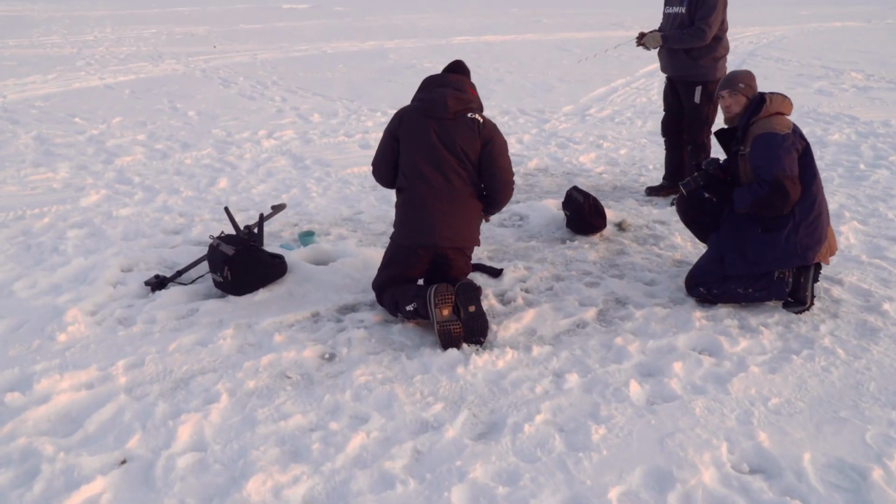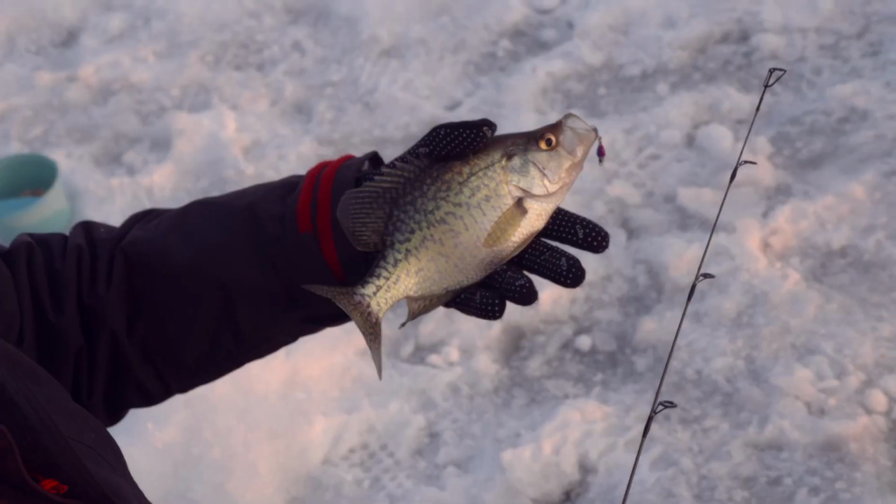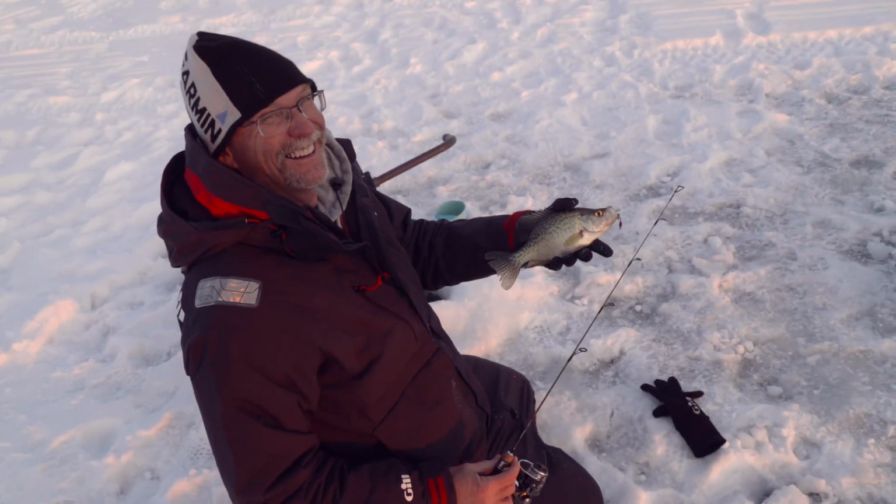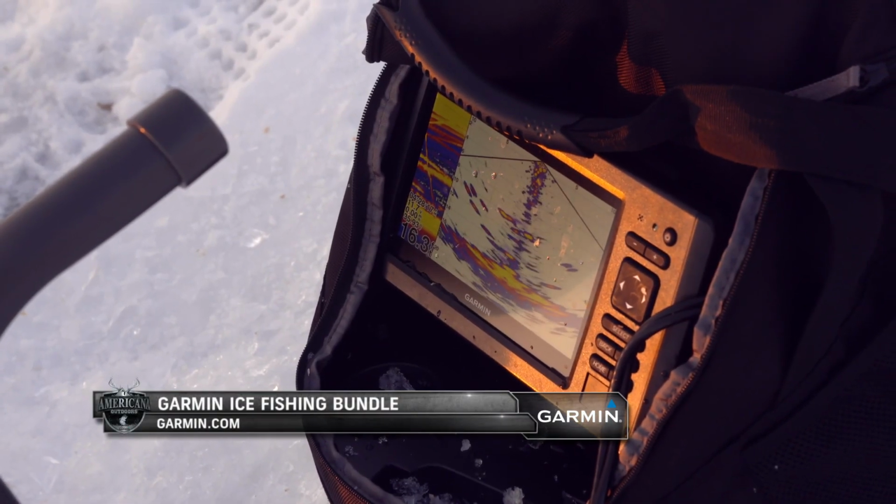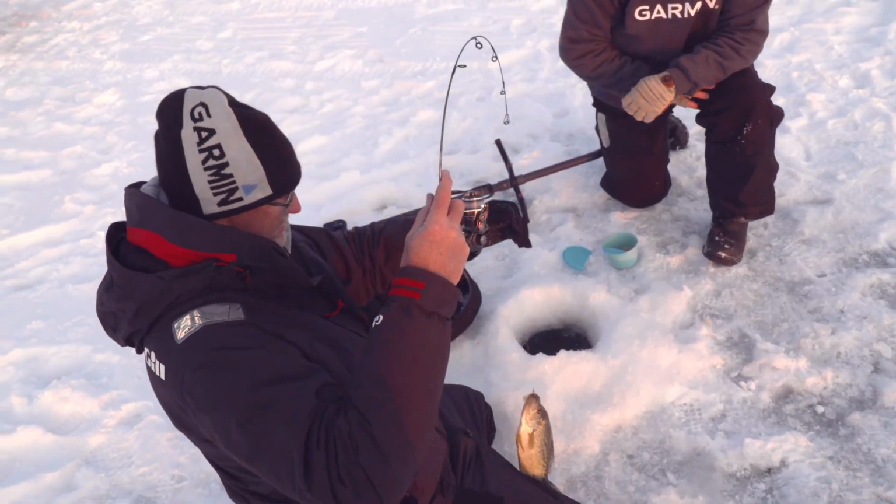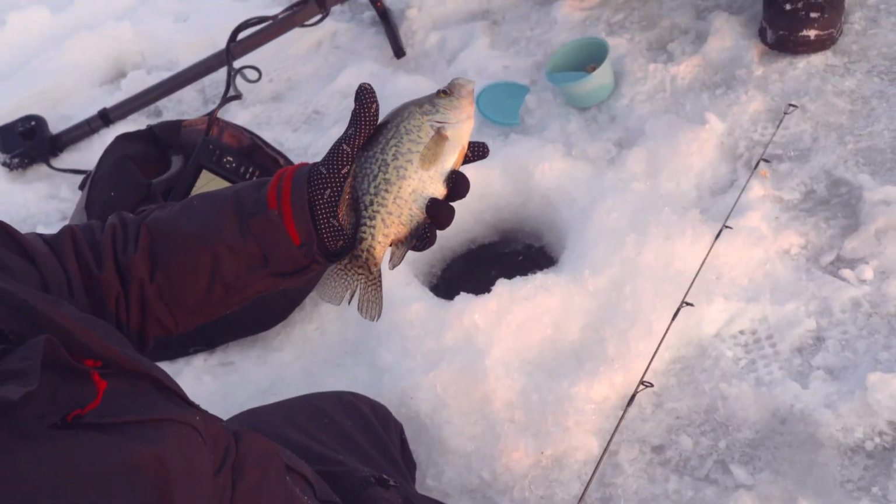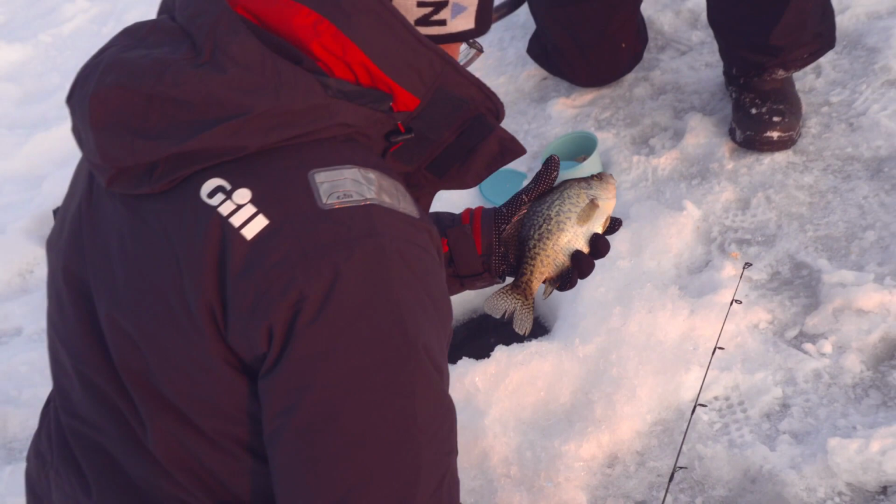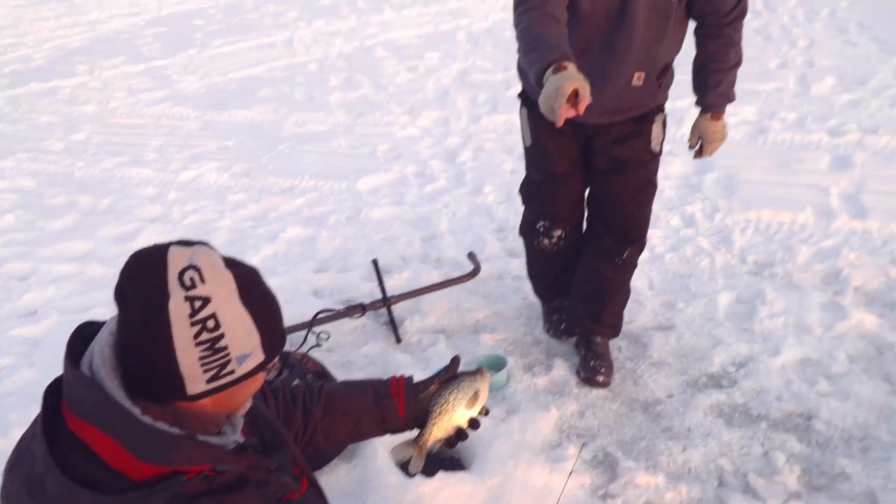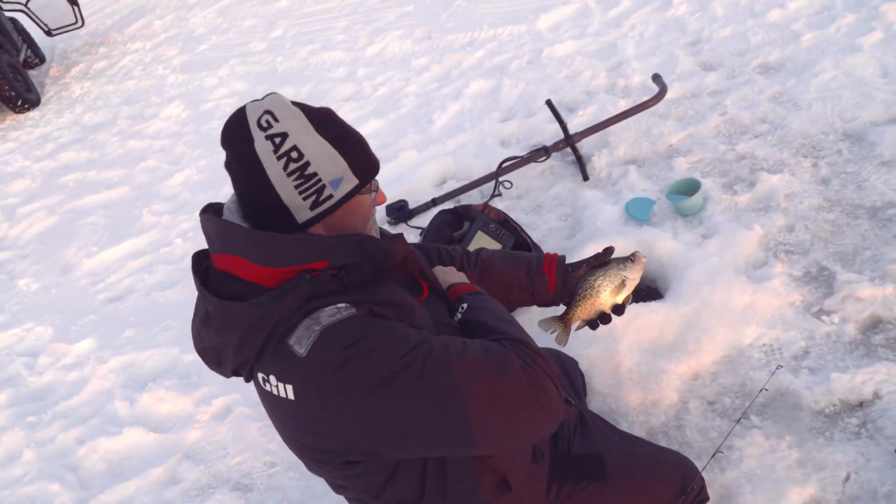I finally caught a crappie. That's cool. There you go. Oh, big crappie. Look at that one. Nice. Wow. Boom. I got hot at the end. That's a good quality crappie. That's what you've been looking for all day.